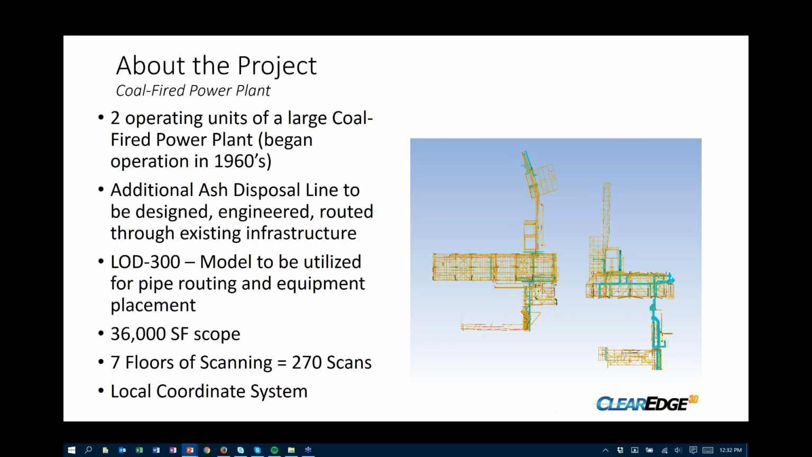So a little bit about this project. It's located here in North Carolina. It's a large coal fire facility. There were two operating units at this time. It was built in the 1960s, so you can imagine the age of some of the infrastructure, the pipe, and the design. The objective of the project was to duplicate ash disposal line for each unit.